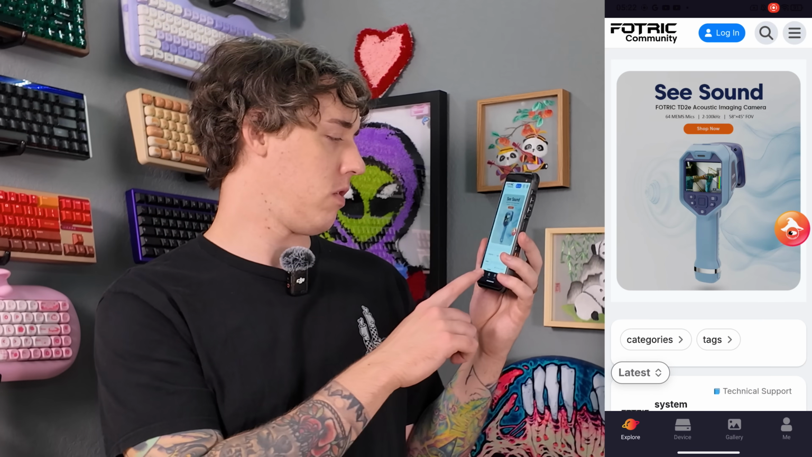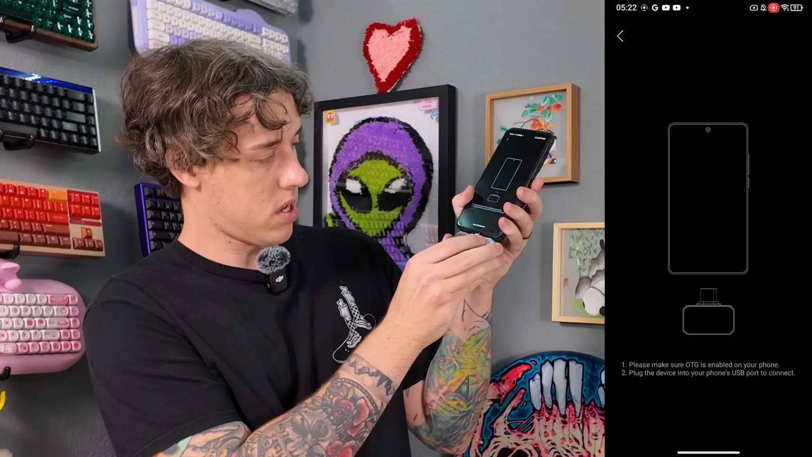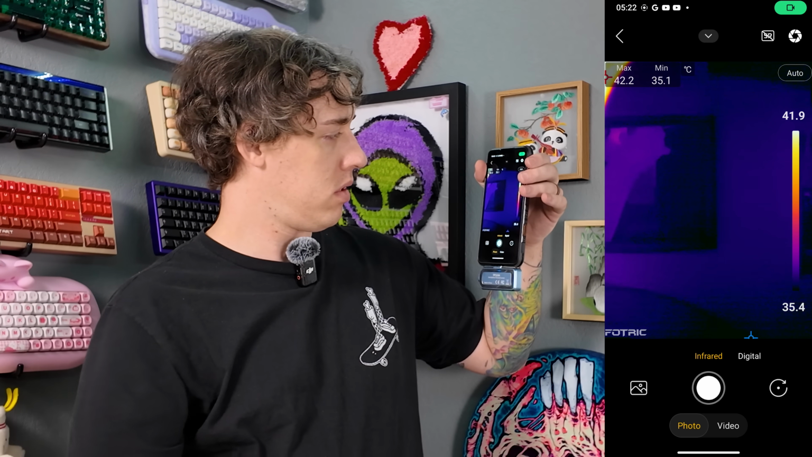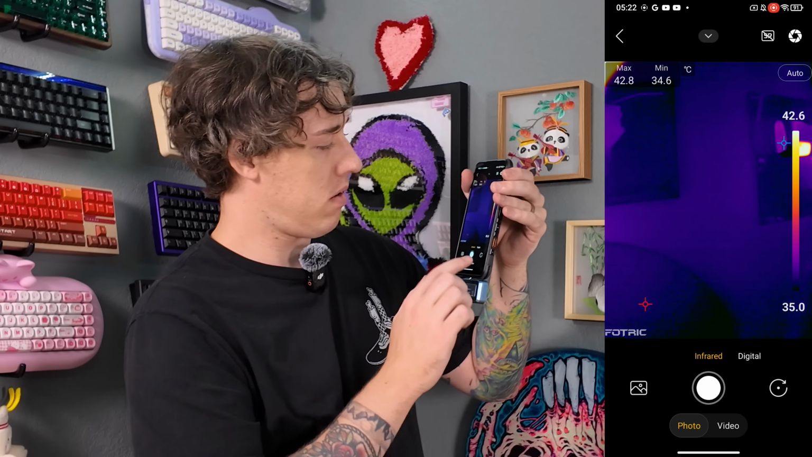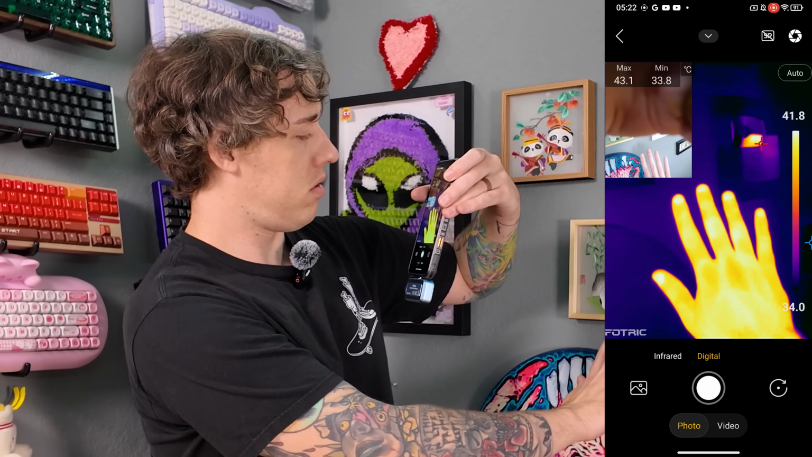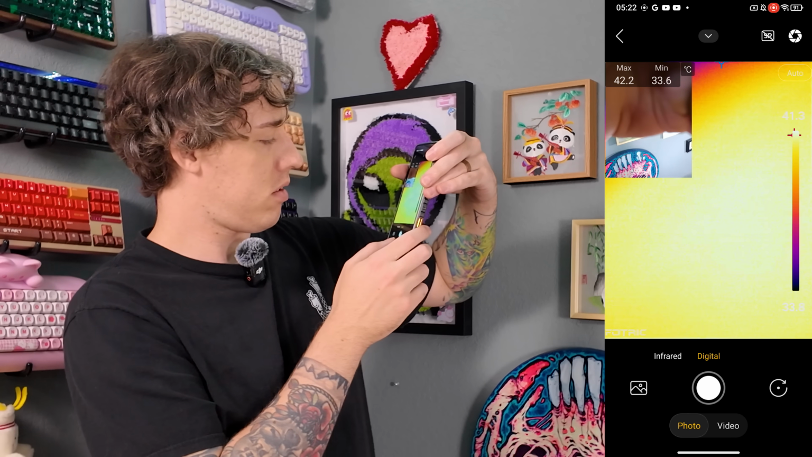Okay, so there is an app. It's called FOTRIC Genie. Add device. Like this. Allow. And there it is, baby. Look at that. Infrared. Digital. Show temperature. Wow. My hand's hot. Okay, so this works. That's nice.